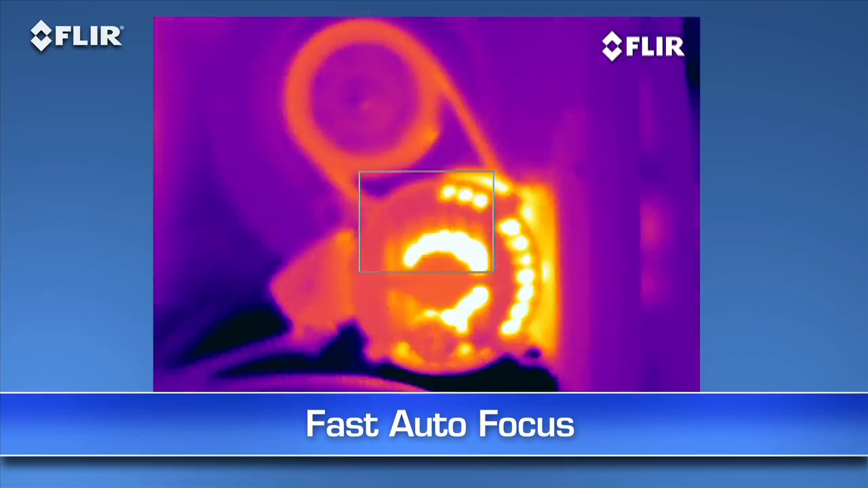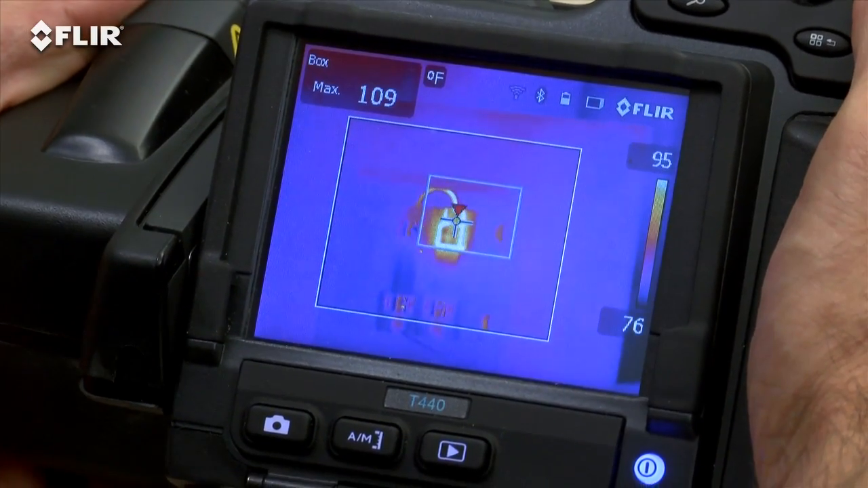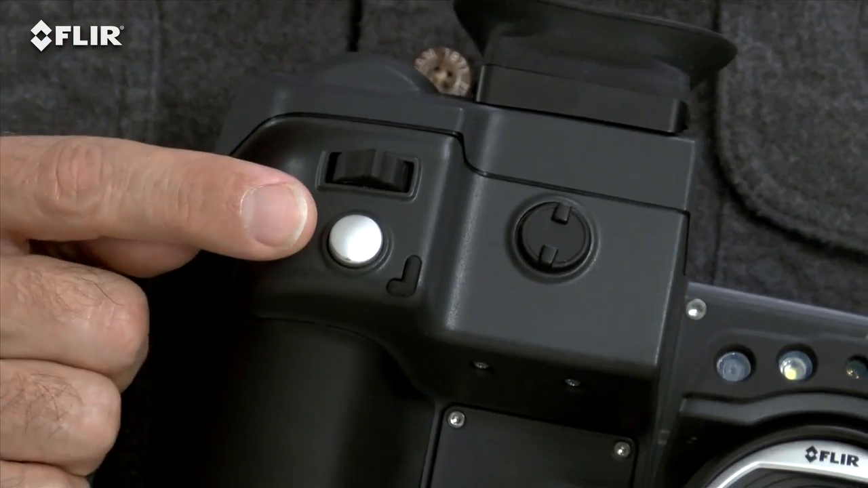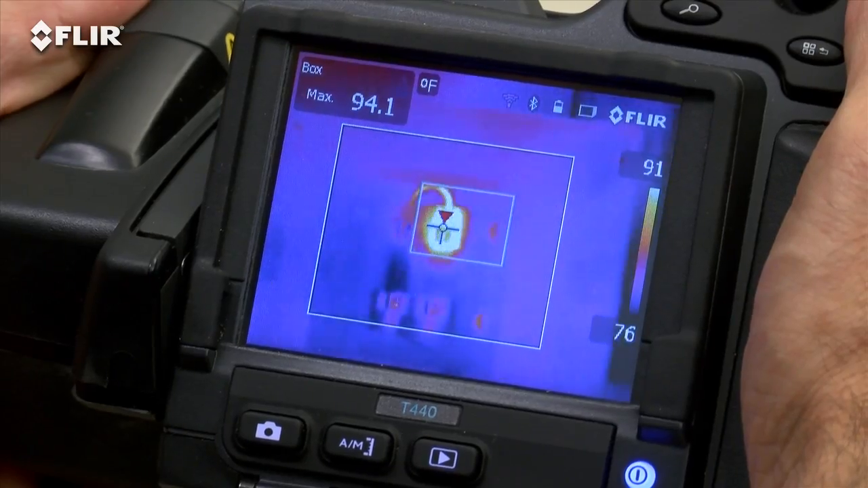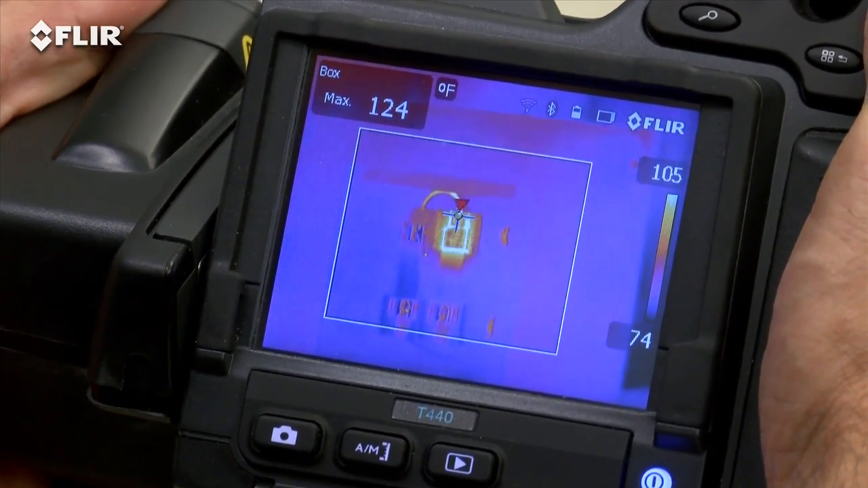Autofocus is another way T-Series makes thermal inspections more efficient. As you know, focus makes a dramatic difference when it comes to accurate temperature measurement, and just a light touch of this button is the fast way to get there. See how quick it locks in the right temperature of the hotspot?